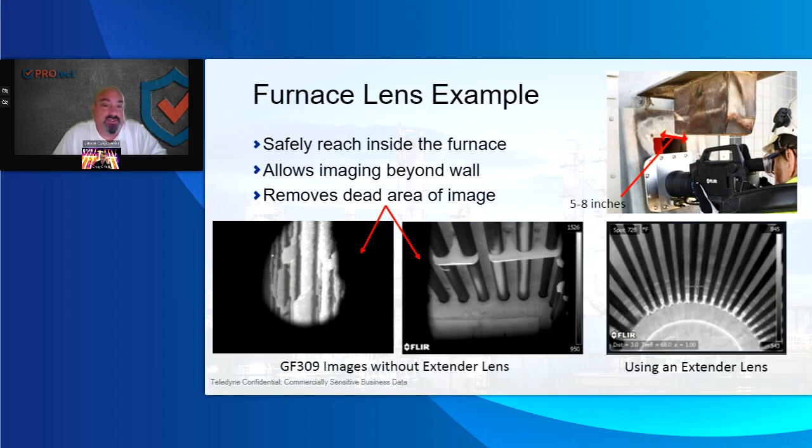The image on the left, we call that vignetting, which is you're getting an obstacle in between that's right in front of the camera, and the camera, or the detector in my experience, has a hard time differentiating something that's 150 degrees, maybe refractory, and you're looking at something 1500 degrees, and the camera constantly wants to adjust itself. Using the lens extender on the bottom, and then having the heat shield there, you're able to capture this, and you're able to capture it safely.